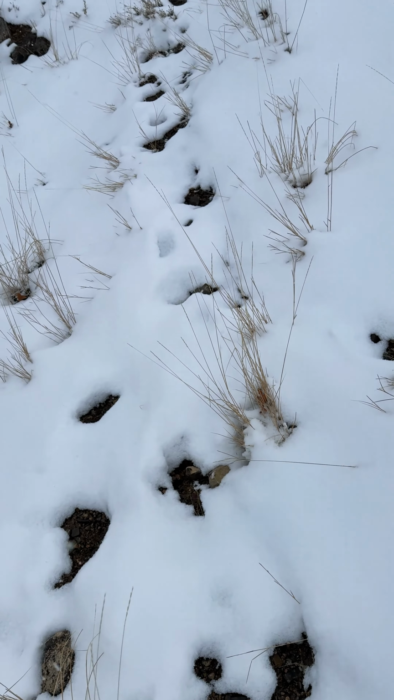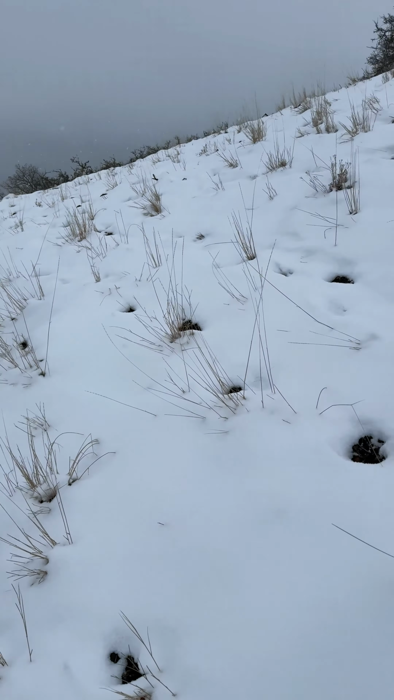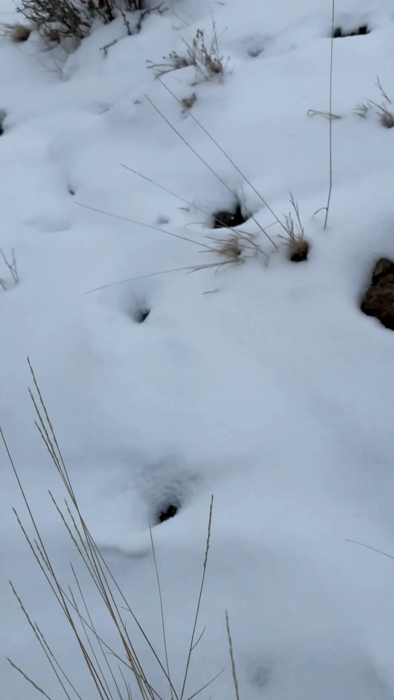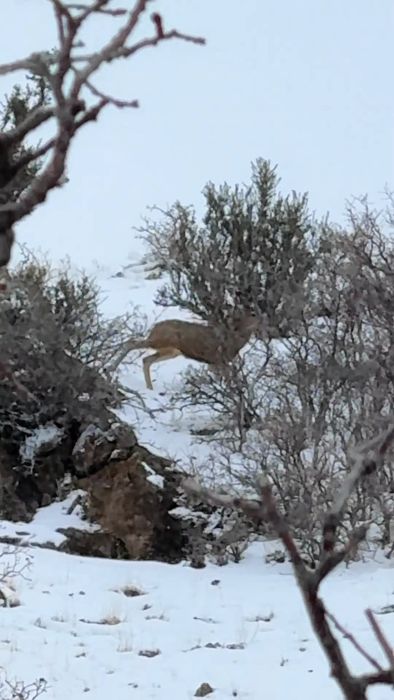You won't see prints right here, but that's a great deer trail. That's a commonly used deer trail. There's a lot of tracks that are paralleling that, where the deer are just anywhere along this hillside is good. You see that deer right there.